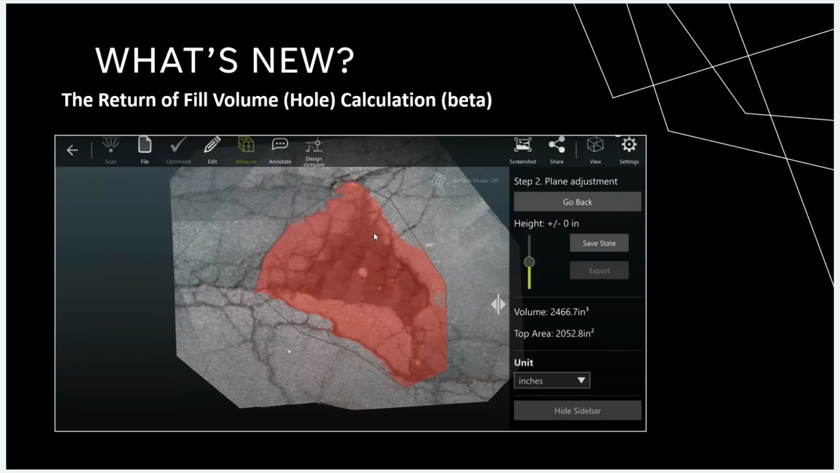We've also brought back the fill volume calculation tool. This feature allows you to select the ground plane and then draw a polygon around an irregularly shaped hole, such as the pothole that you see on the screen here, and then calculate to a set threshold in terms of how much material you want to fill above grade, the amount of material that it would take to fill that hole. So quite simply, there are several use cases for filling irregularly shaped holes, and this allows you to quickly and easily calculate the amount of material you're going to need, whether it be asphalt, concrete, etc.